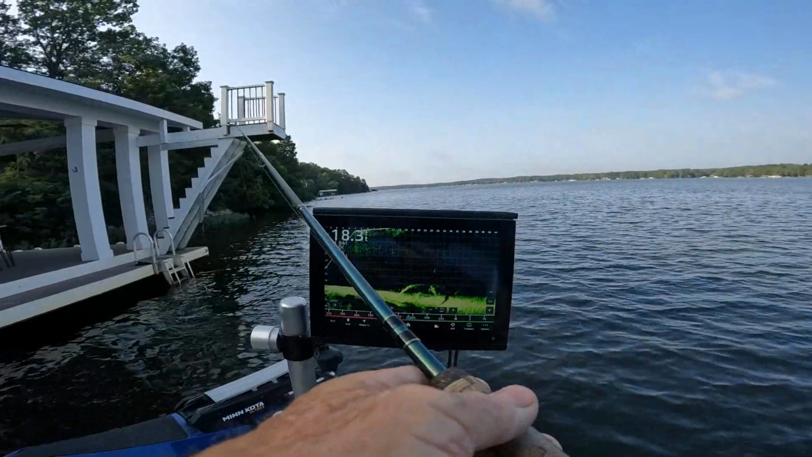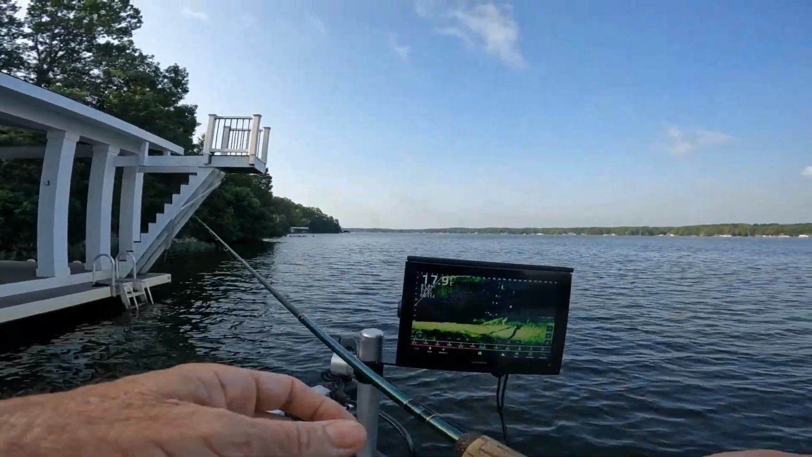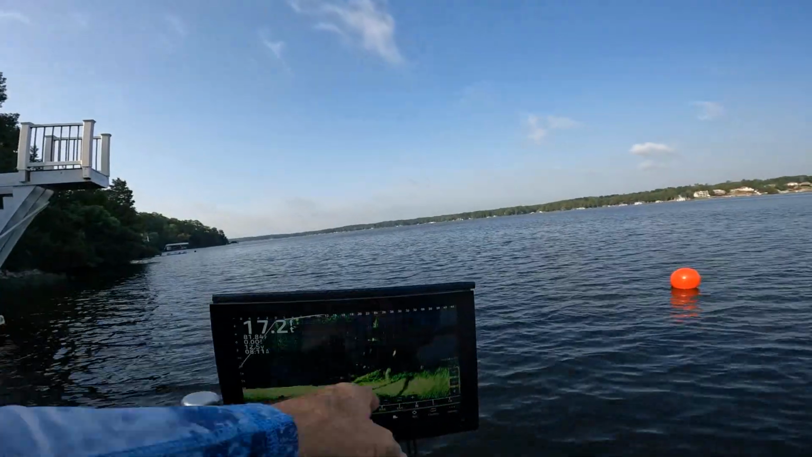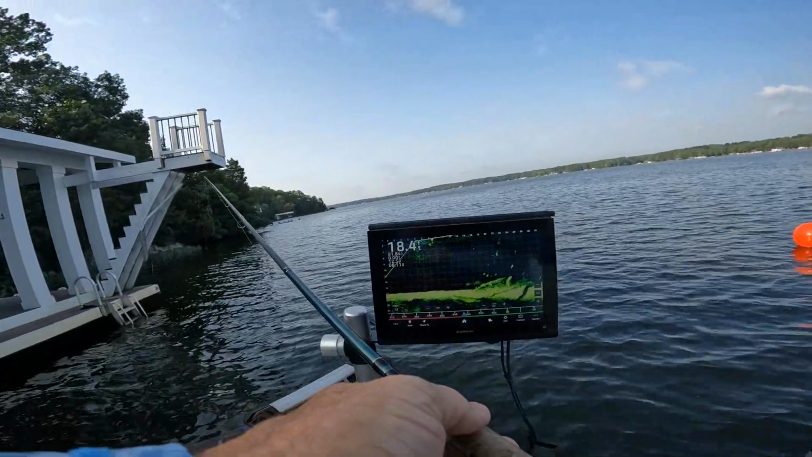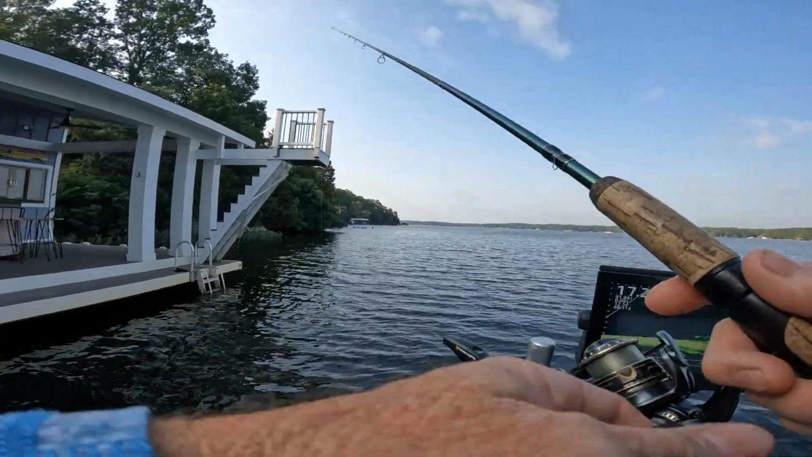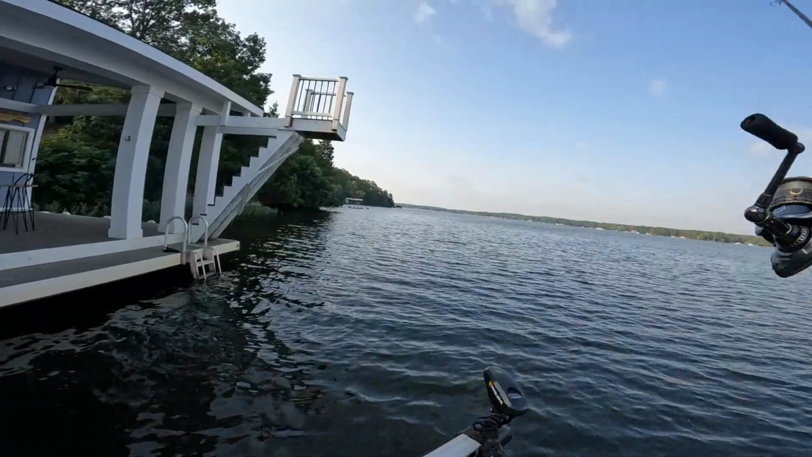For y'all guys just getting into live scope, if you make it shorter, now I'm on 40 foot. If I make it on 35 foot, everything gets bigger. That makes it easier to see. I had it on 50 foot. Usually I run mine on 50 foot.